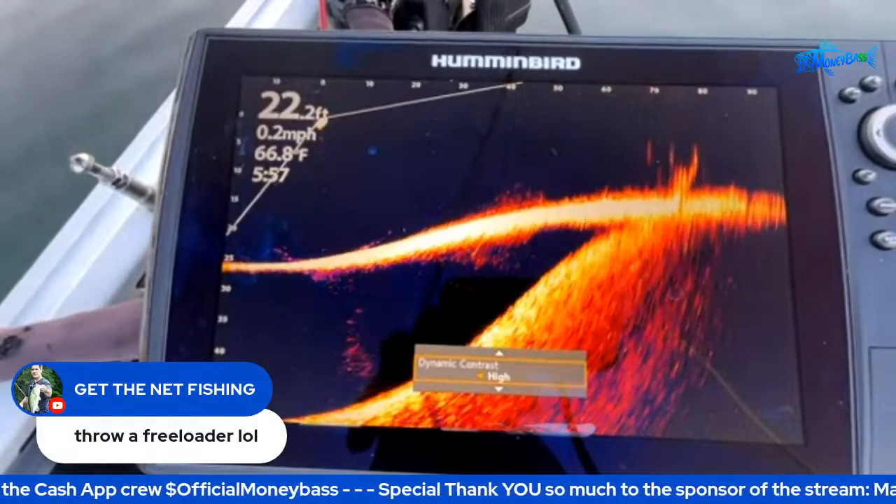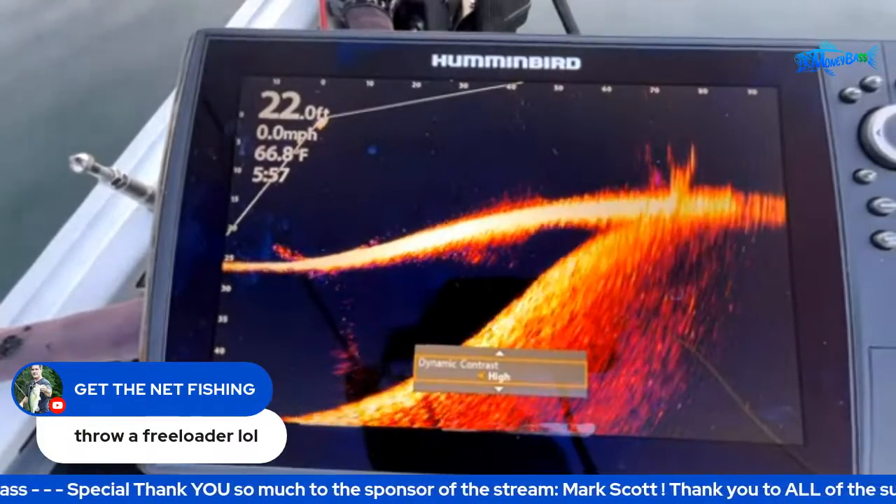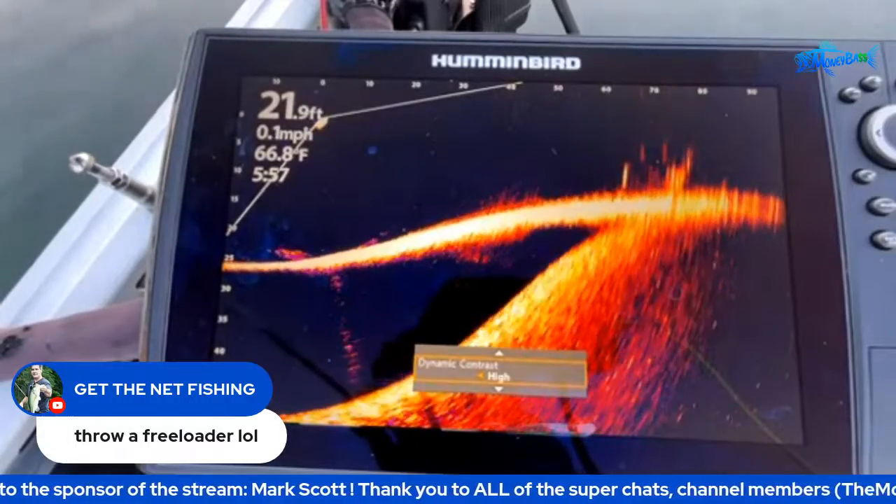Get the Net says throw a freeloader. I do not know what a freeloader is, besides somebody that's trying to hang around and not paying their part. So yeah, I'd throw one of them off the boat.